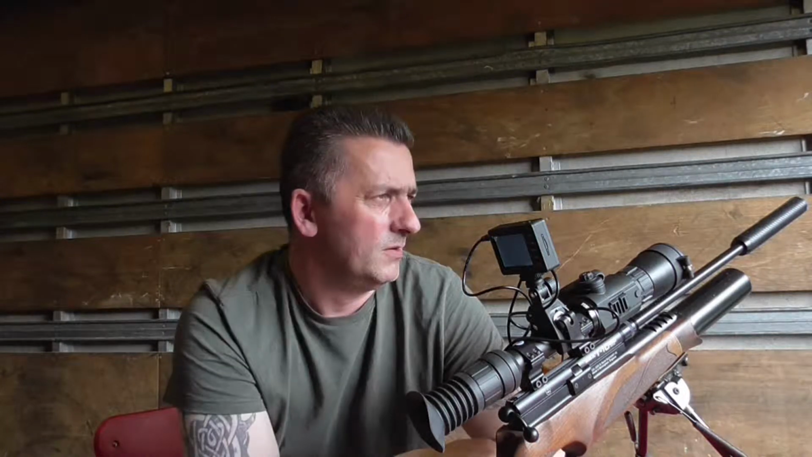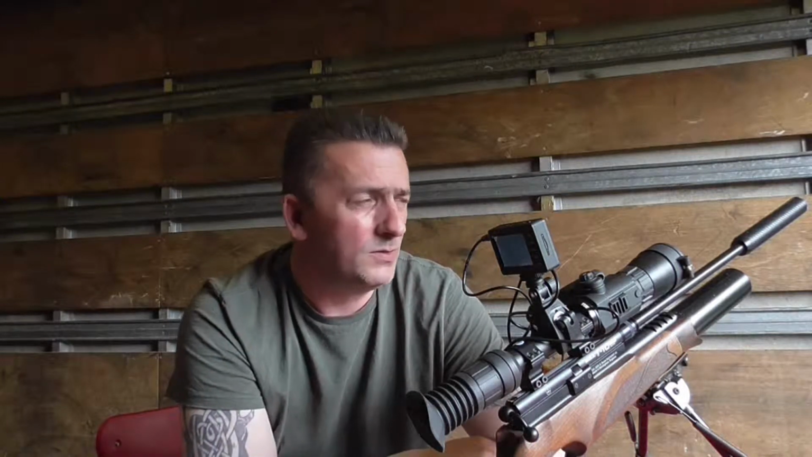Yeah, a lot of good stories about the BSA-R10s. The Super 10's getting tuned. I think that might be worth a punt. But for all its faults, when you get one working right, they're very accurate rifles. Can be.